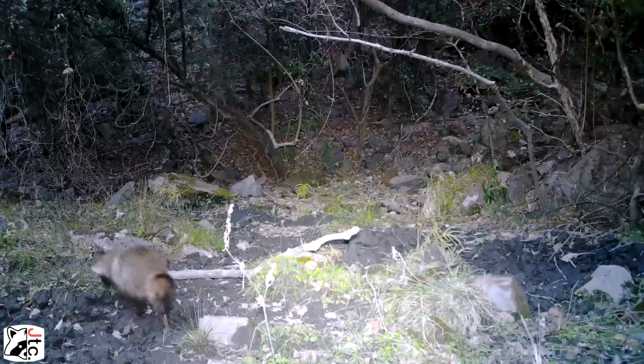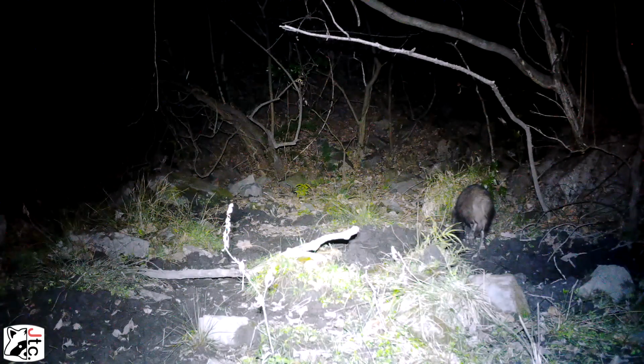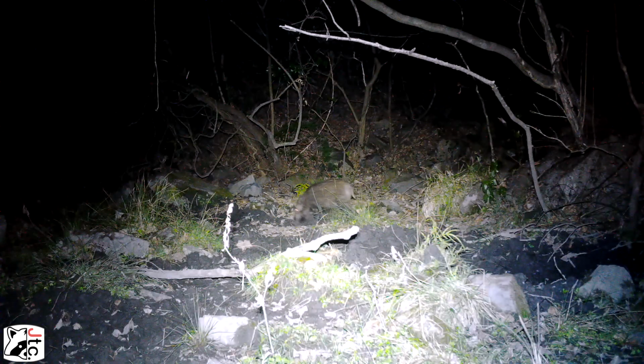Here's another quick look at another tanuki, a little solo tanuki, just wandering around, sniffing, probably looking for insects and other little critters, mice, other little yummy bits. We've got another young juvenile boar sniffing around, making its way around the watering hole, checking everything out.